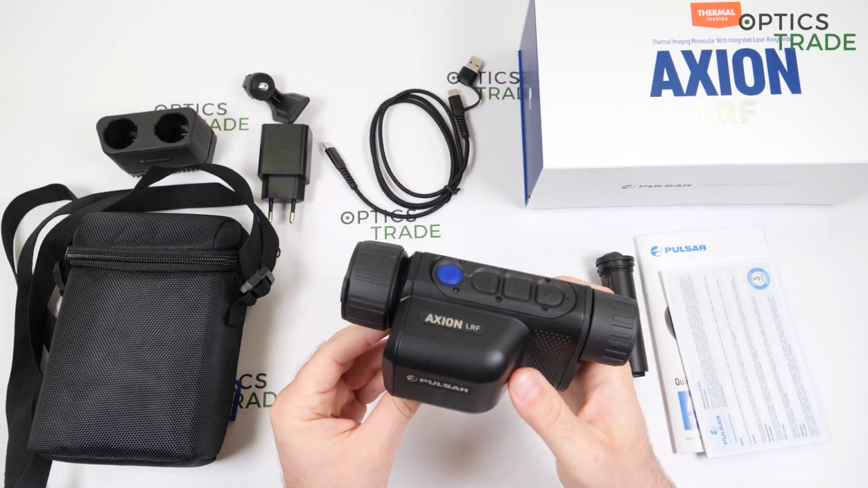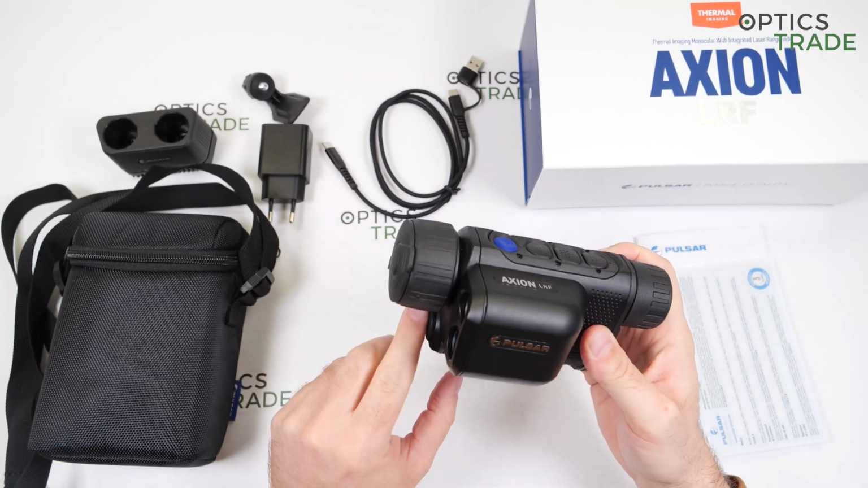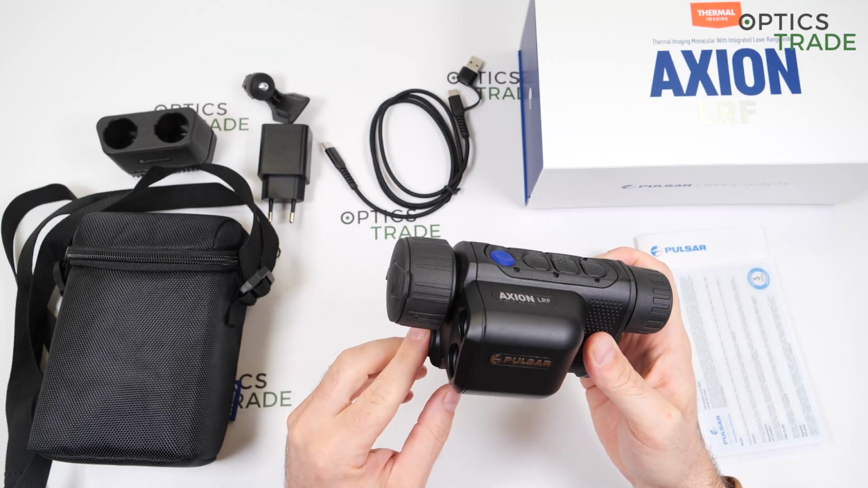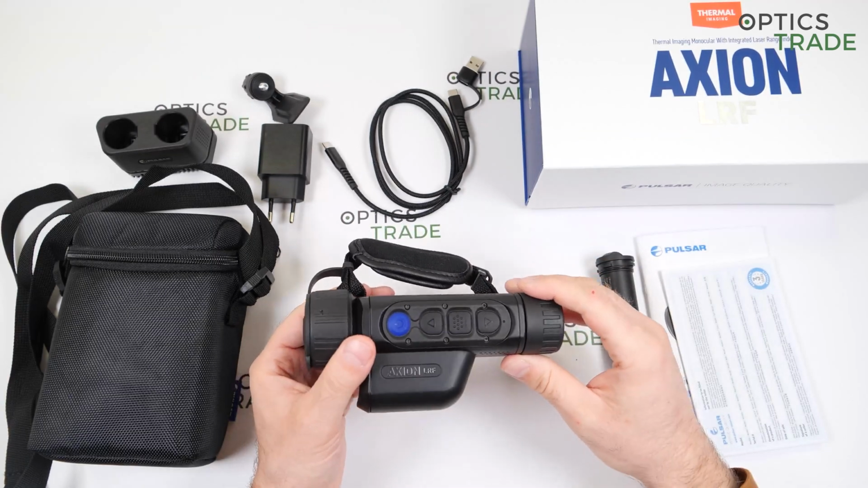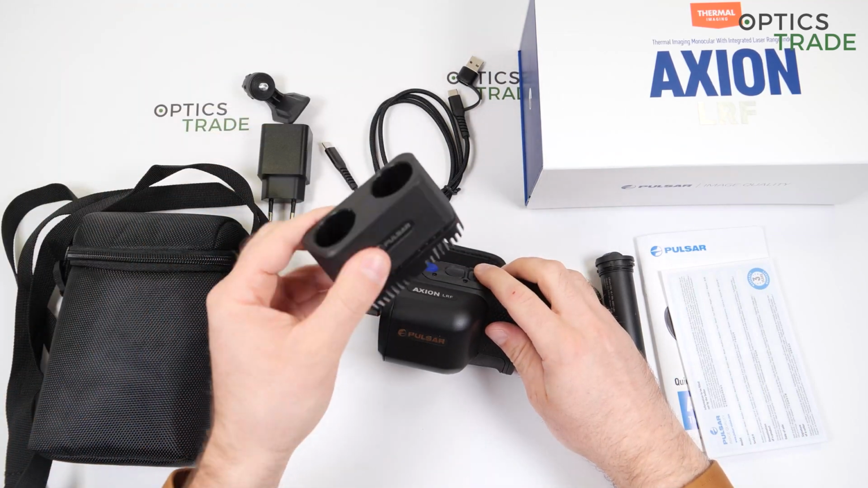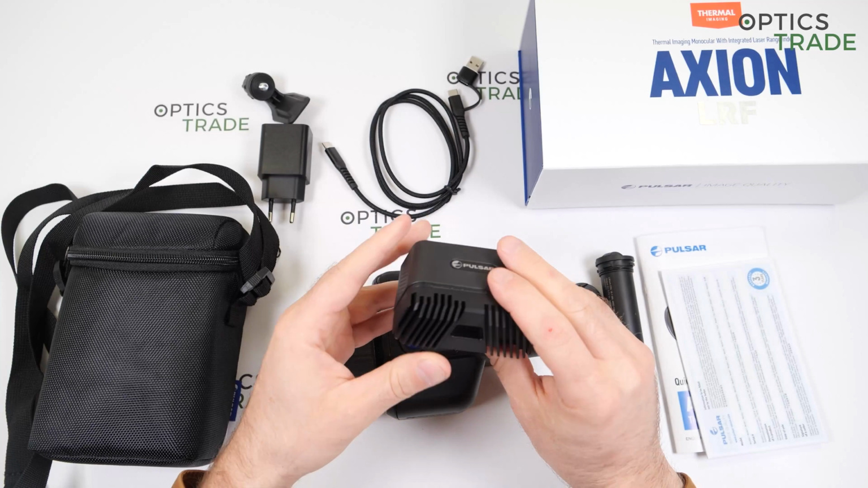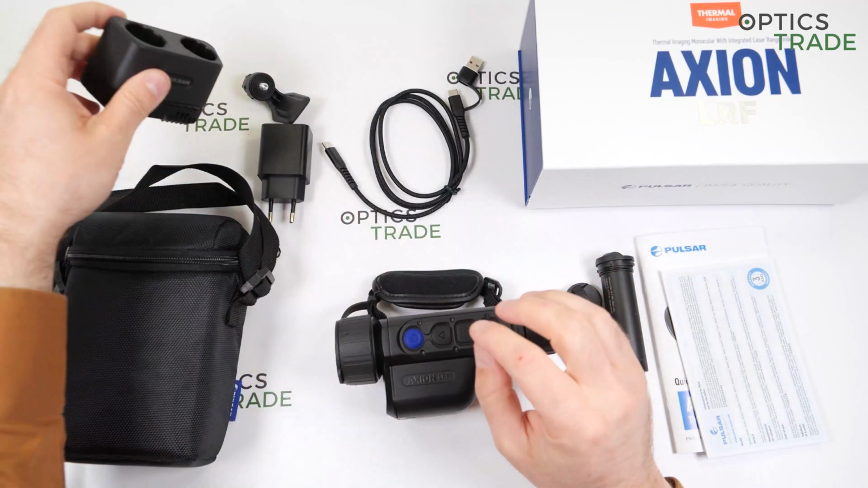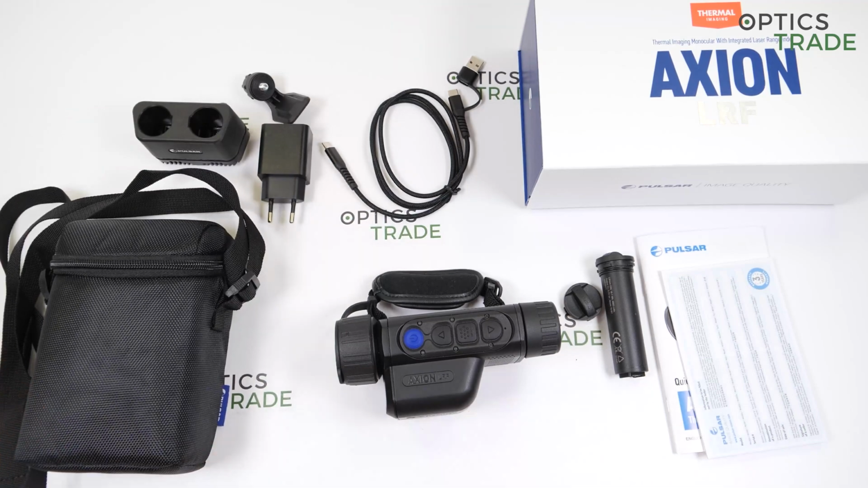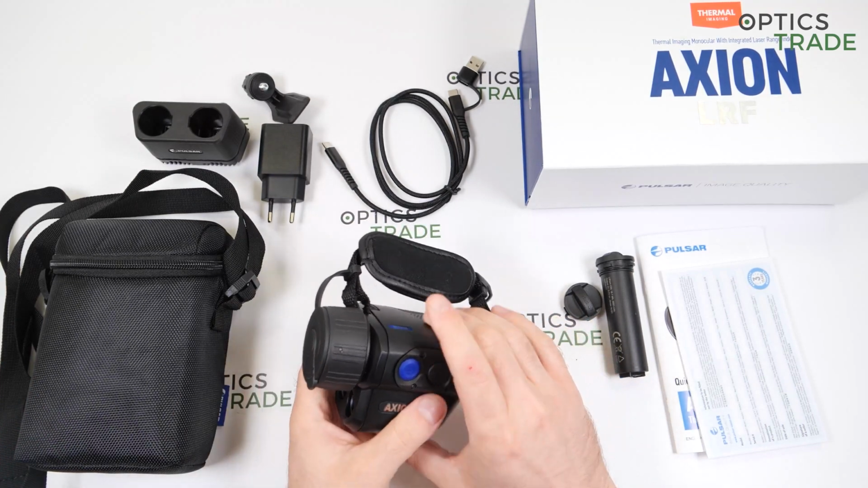Honestly speaking, if you checked our other videos, we didn't even know that this adapter is always included with all the Axion XQ. And you get a charger for 2 batteries, really nicely made, heavy, with an aluminum cooling system on the lower side, and a carrying pouch.